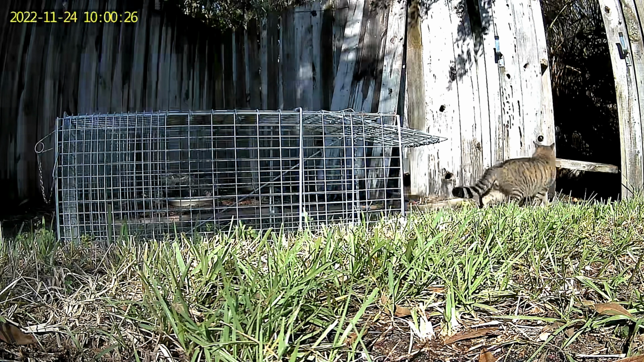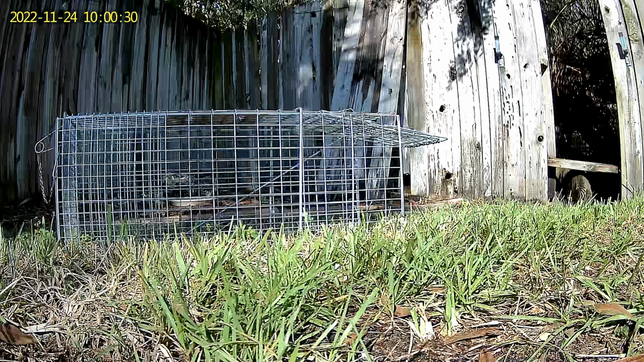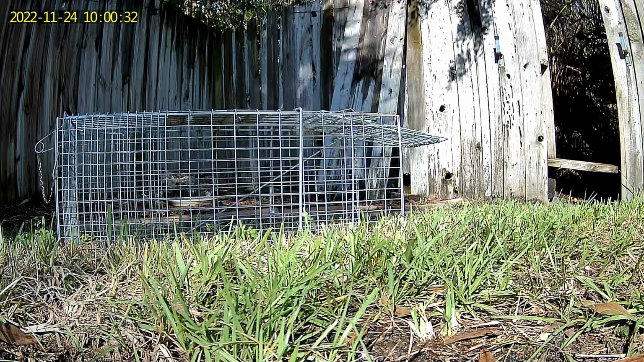The morning of November 24th, the feral tom came out briefly in the morning, as the cats did on occasion, to catch some sun at the fence line, since there was no sun in the jungle understory.